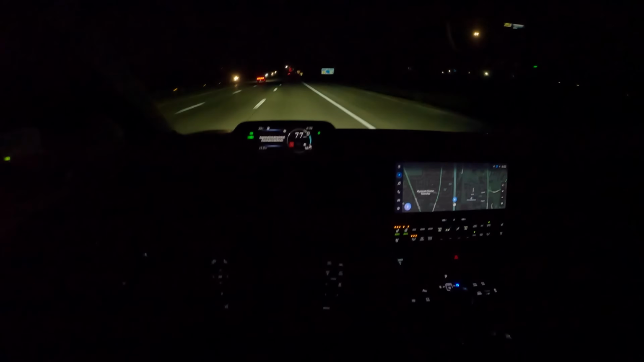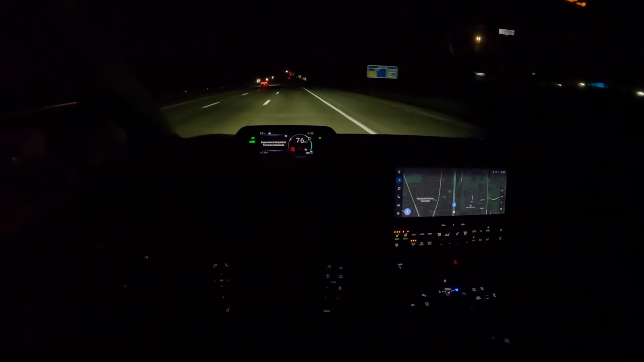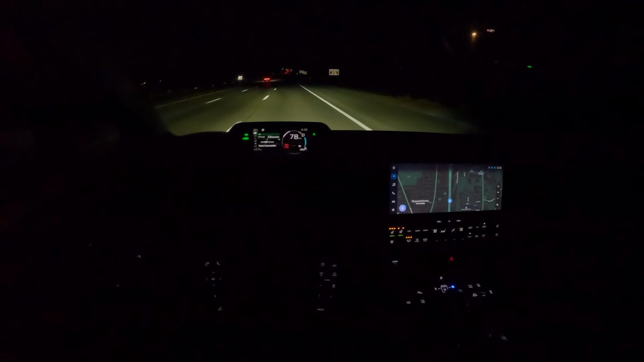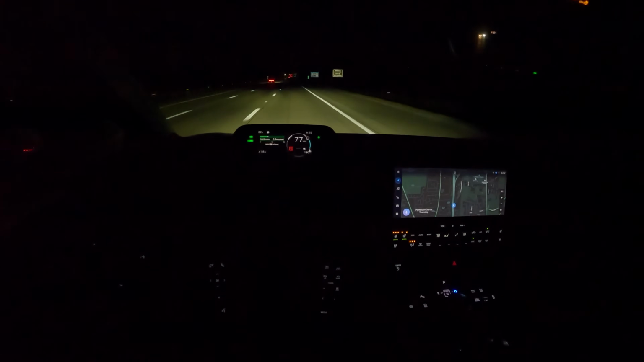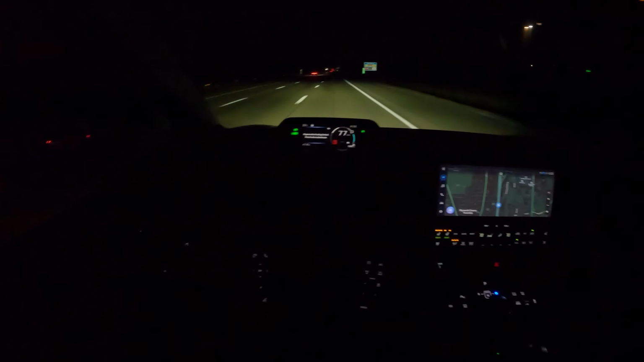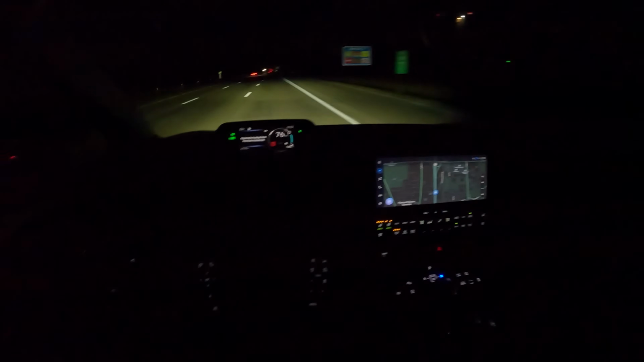It rides nicely. There's a little bit of wind noise here at speed. We have a JBL sound system that's decent. Again, we tested that in the first drive event. Visibility is excellent in this bZ4X. I can see all around me, no issues.